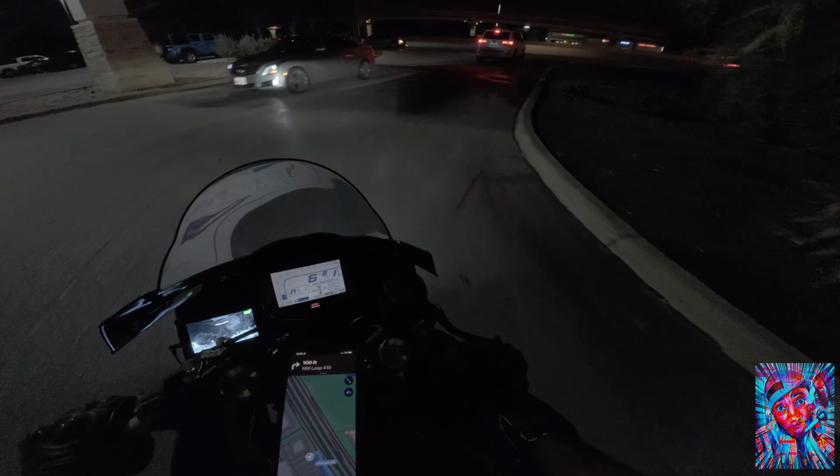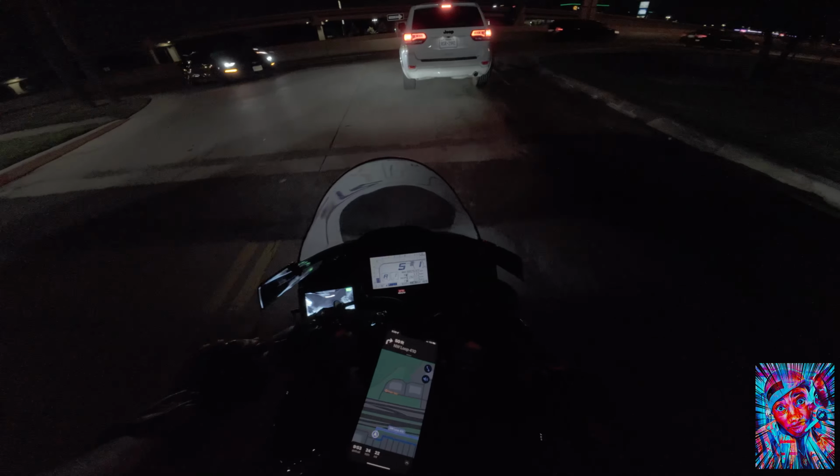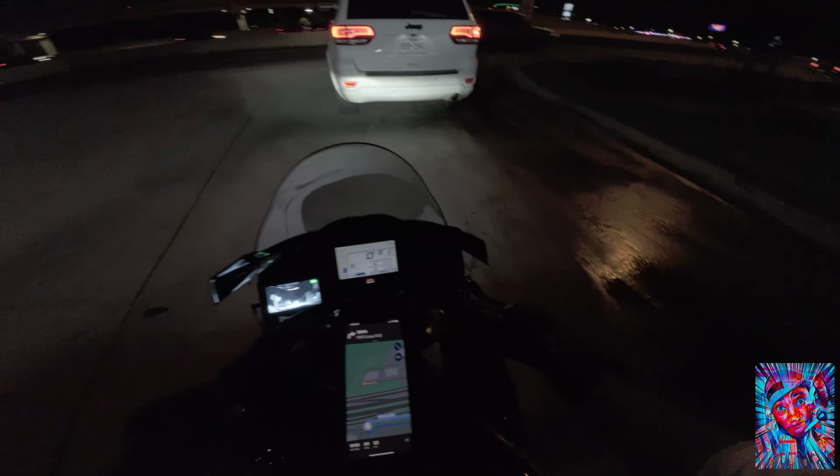I had my polarizer on and it was still very dark, and I'm doing something that I probably shouldn't do, and I'm hoping that nothing. I took the polarizer off and I'm just riding with absolutely no lens cover, which is probably dumb.